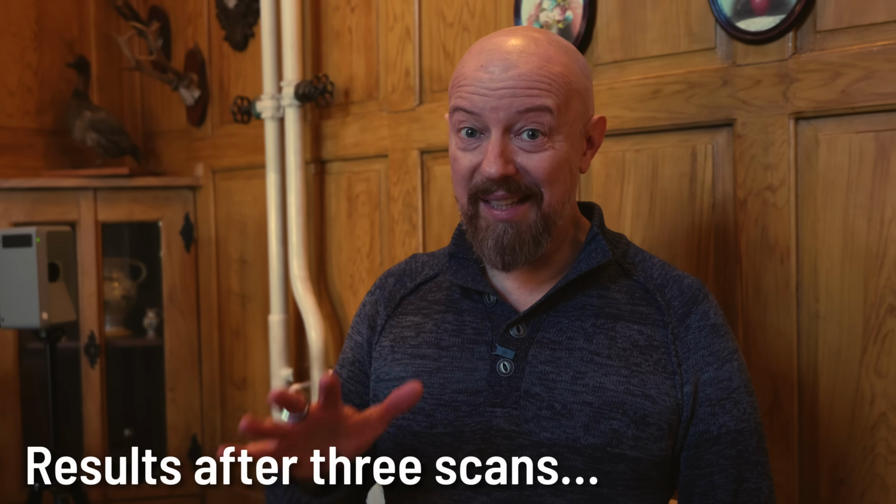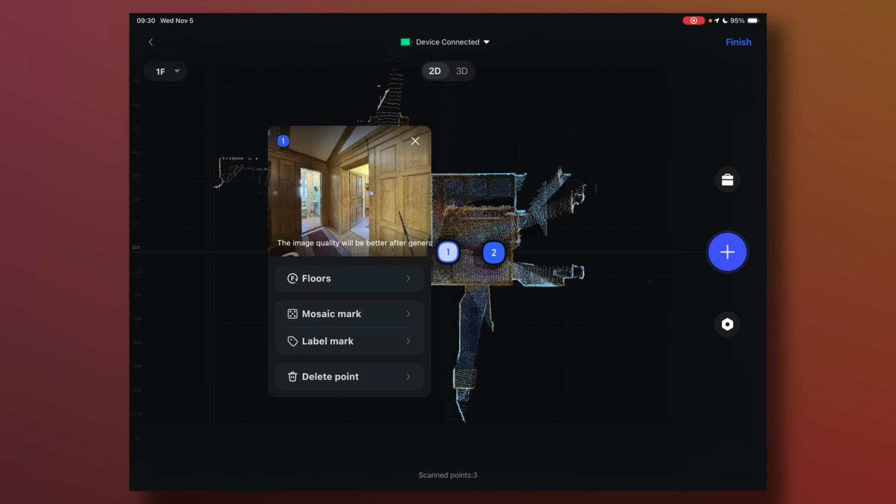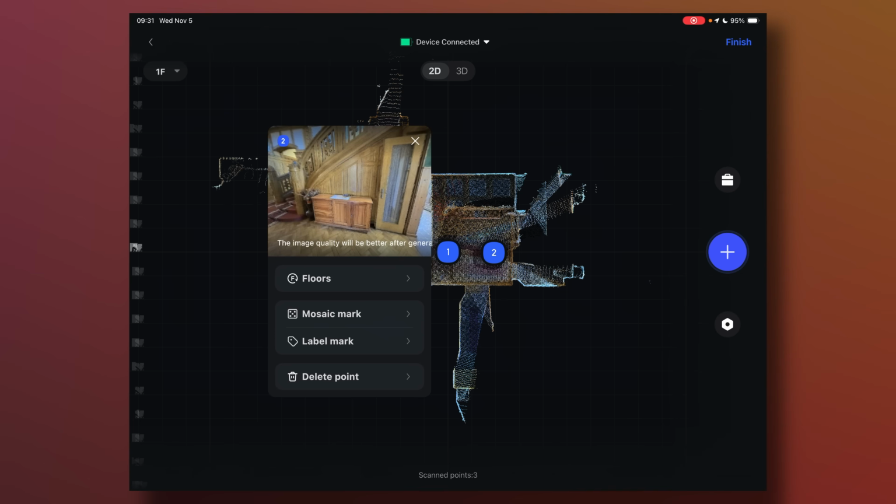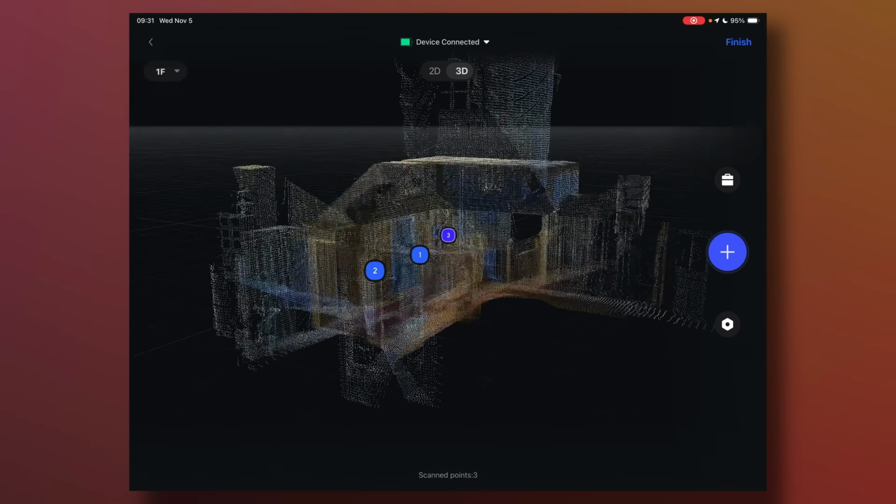All right, our third scan is done, and we can already see how this is coming together in the software. If I tap on any one point, I can get a preview of the 360 pano. I can even jump to another point in here, just getting a preview of what it's looking like so far. We can also flip this into 3D mode and already get a basic 3D look of the model.